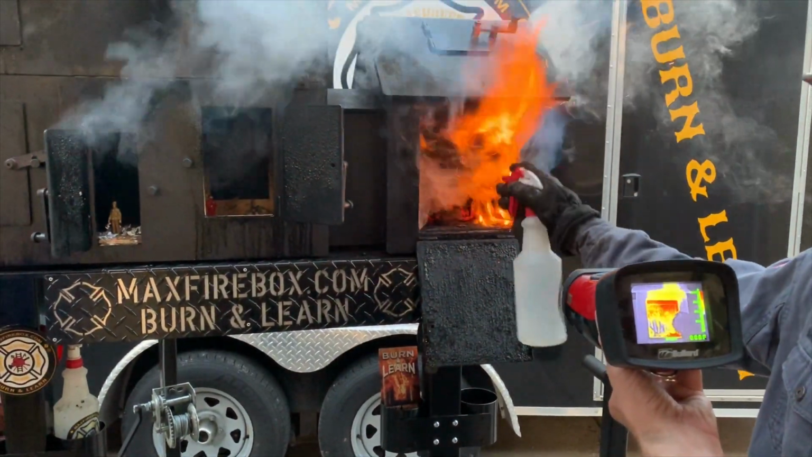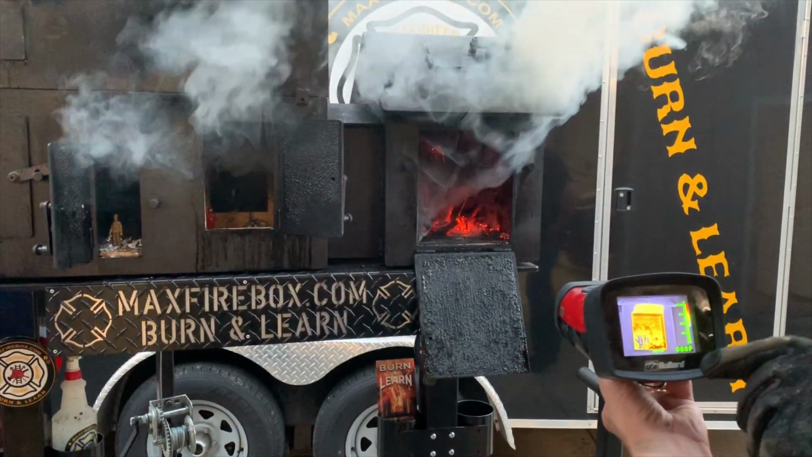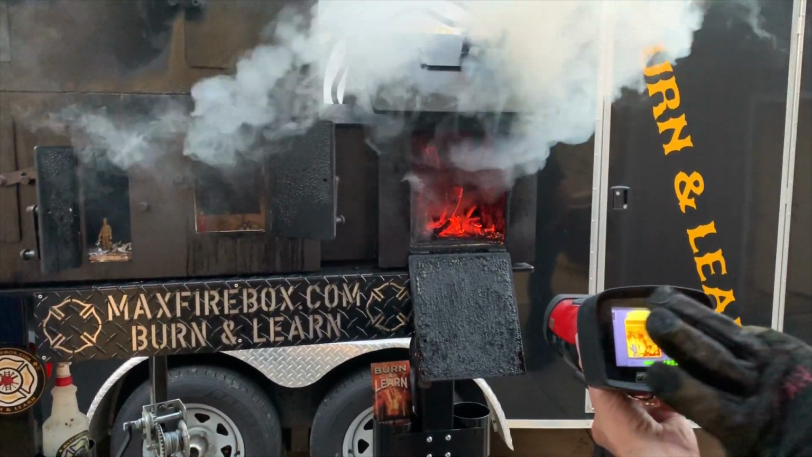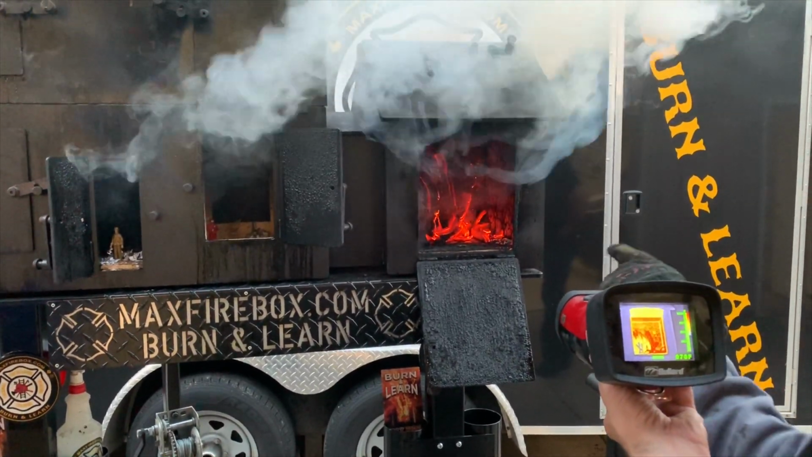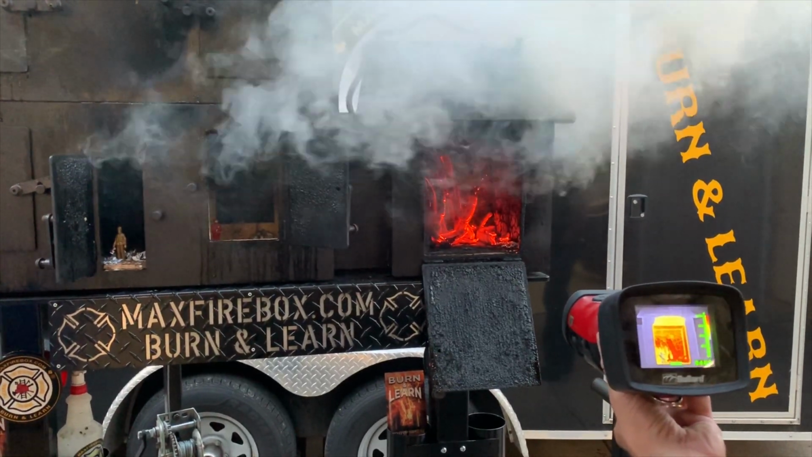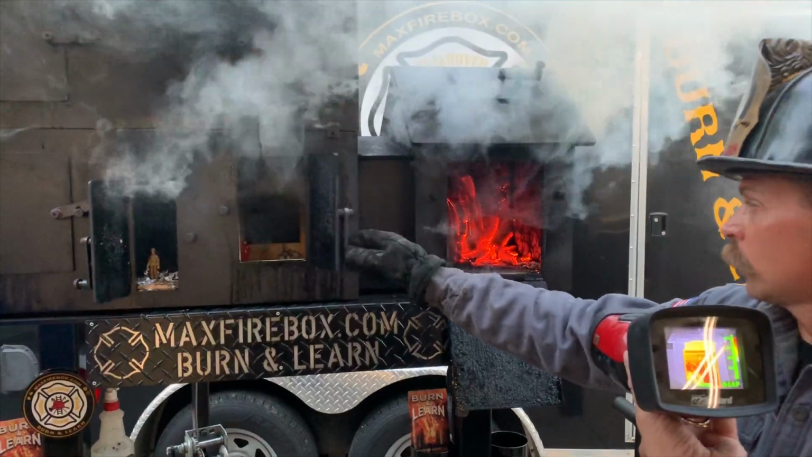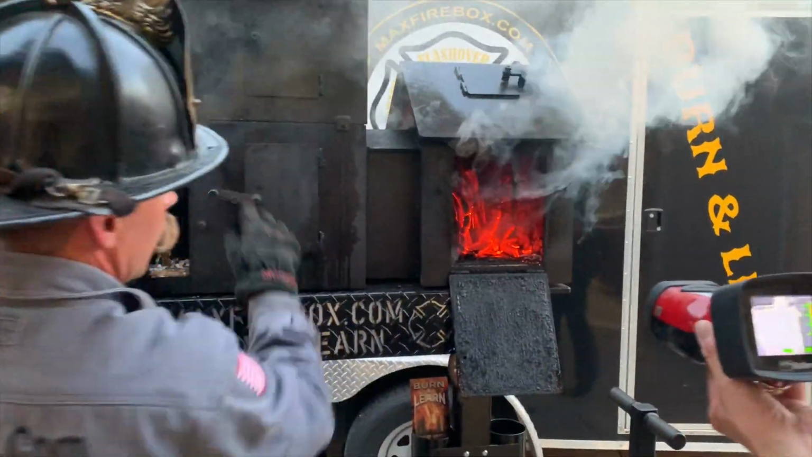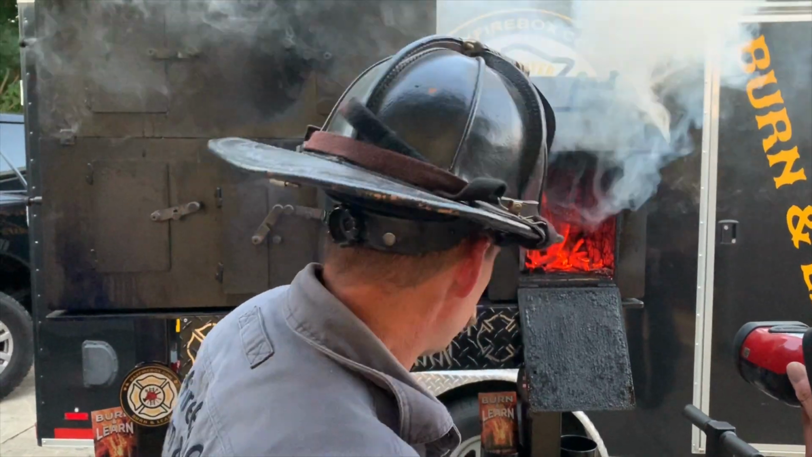A small amount, you know, we're just kind of playing with the stream here, but you didn't kill any of the heat. Can you see that on the camera? Yep. So they didn't kill any of the heat in here. So what's gonna happen eventually, we keep this open long enough, it's going to ignite because there's a ton of heat in there. And then also visually, you can see how turbulent the smoke is, that you can tell something bad is getting ready to happen in this area.